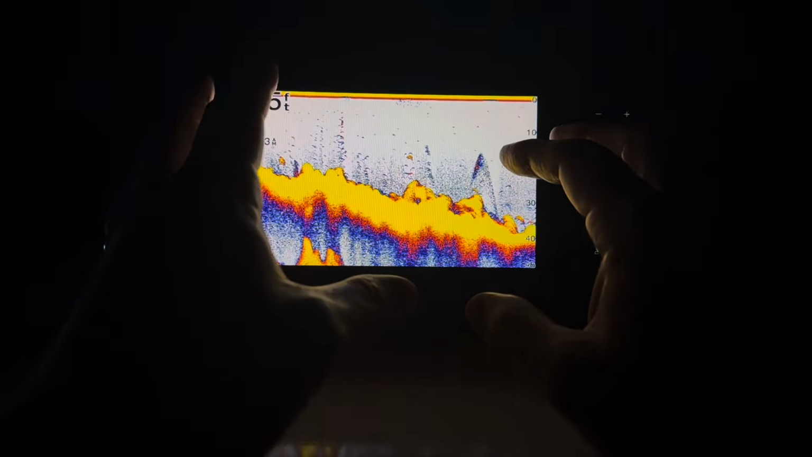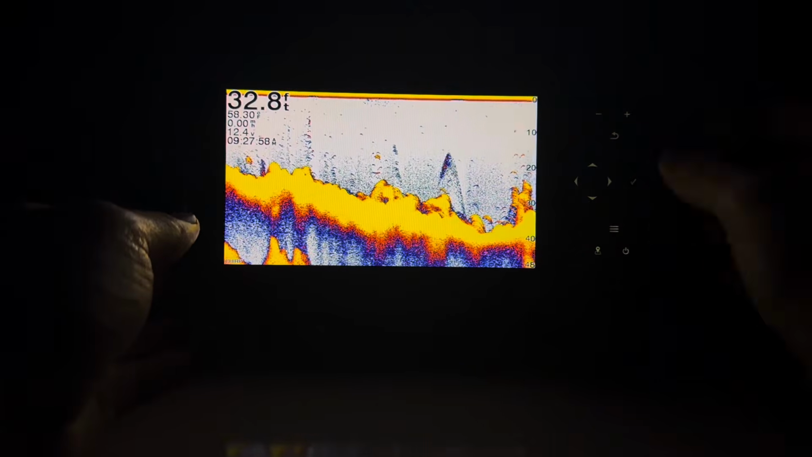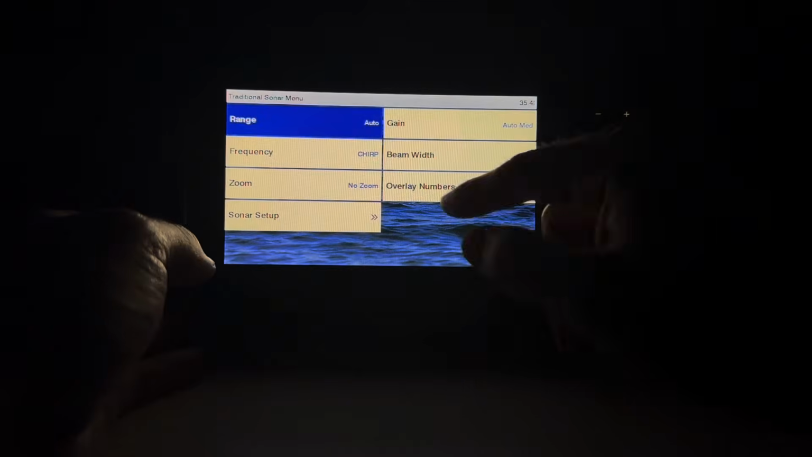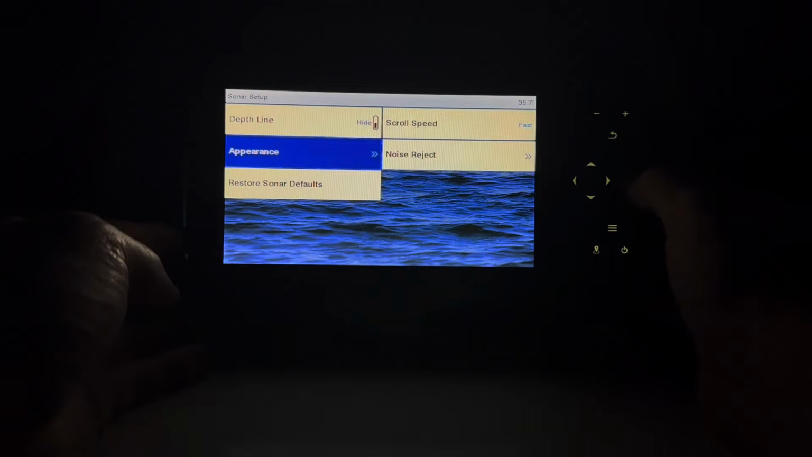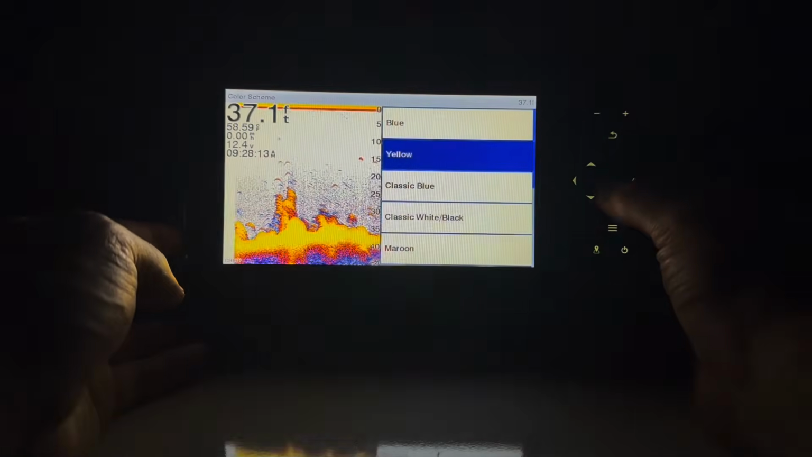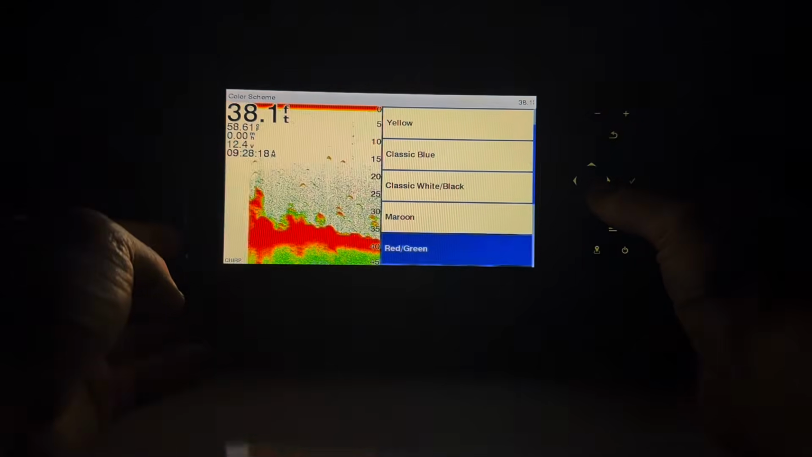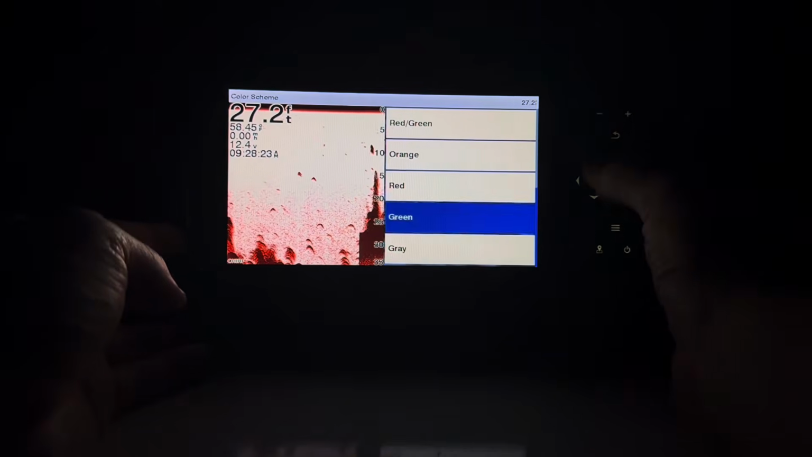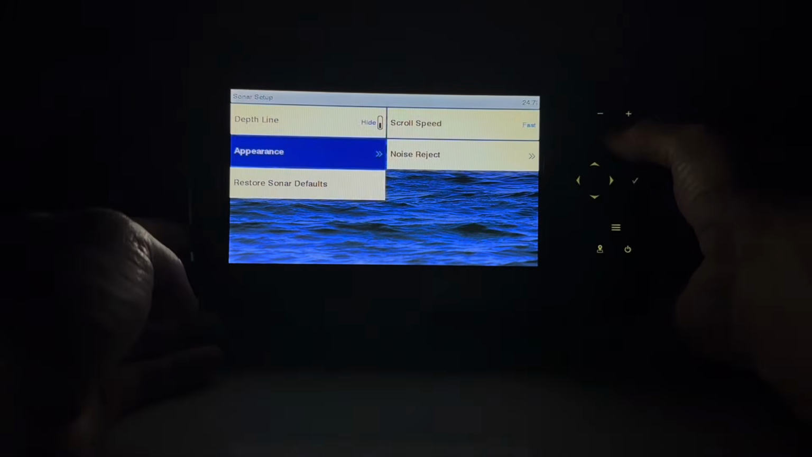If I like this transducer and I just want to use it out of the gate, a cool thing you can do is click this three-line button here, and it opens up the menu. You can change all the settings in there: the gain, the beam width, the frequency, the zoom. The other really cool thing is you go down to sonar setup, then appearance, and then color scheme. If I want this classic blue, like old school, I can do that. If I want green and red, I can do that. Orange, red, all kinds of different things. And when I'm done, I click back again, and it saves that color scheme.